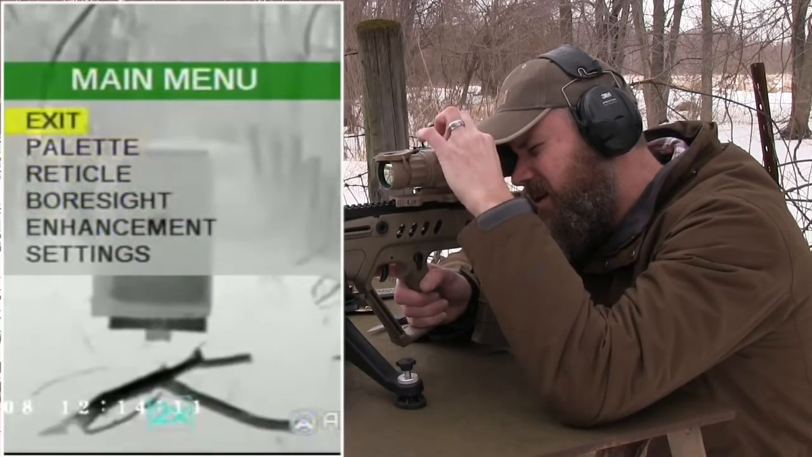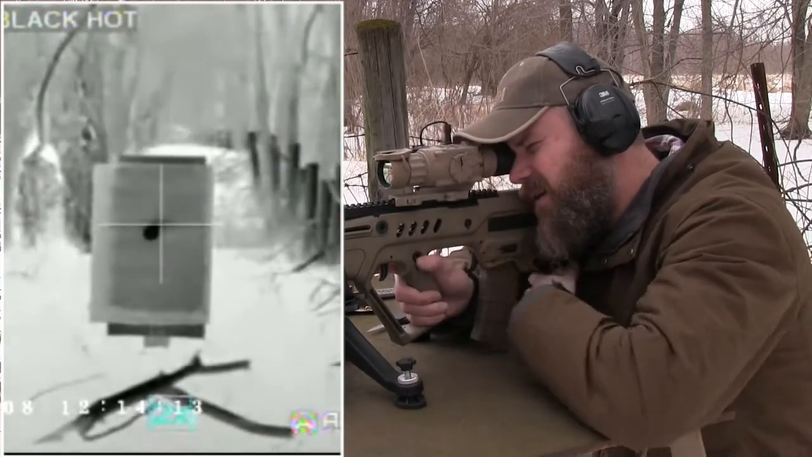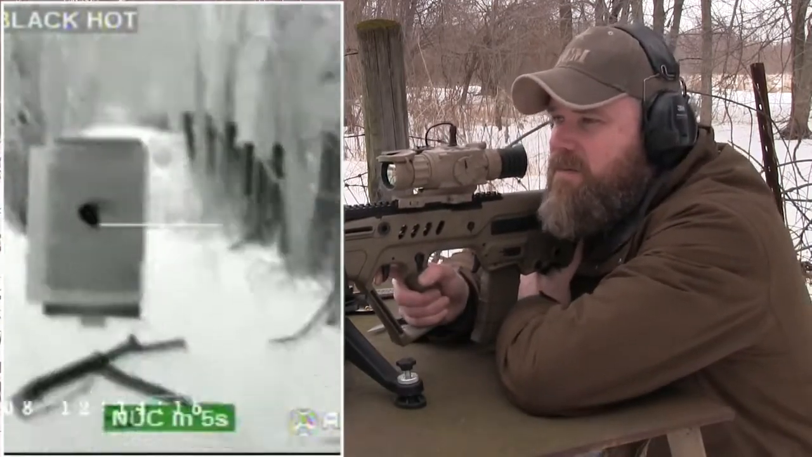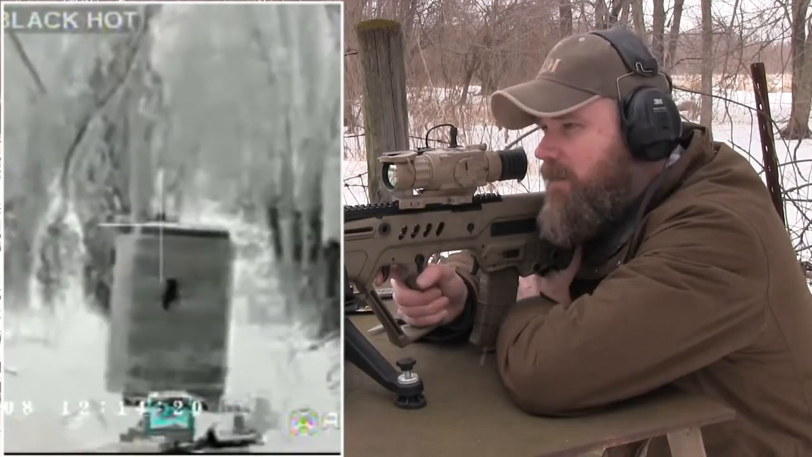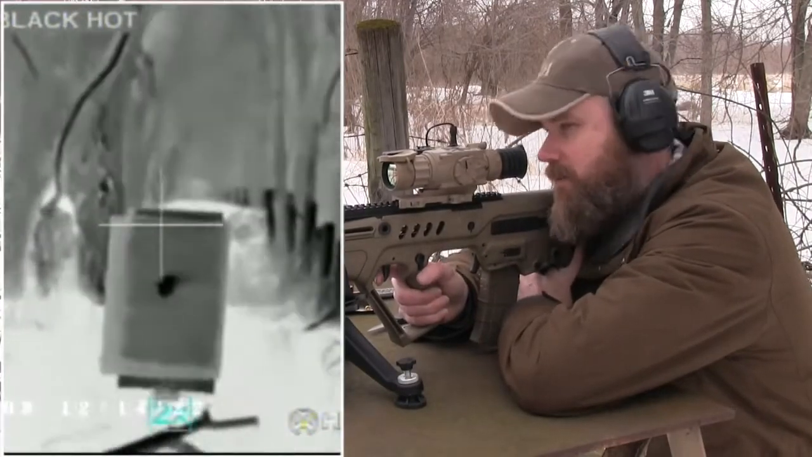Exit out of here. All right. Let's fire one more shot here and see if it comes any closer to being centered on that hand warmer. If I hit it, it's going to probably break open. I'm not going to have too much of a target left over.